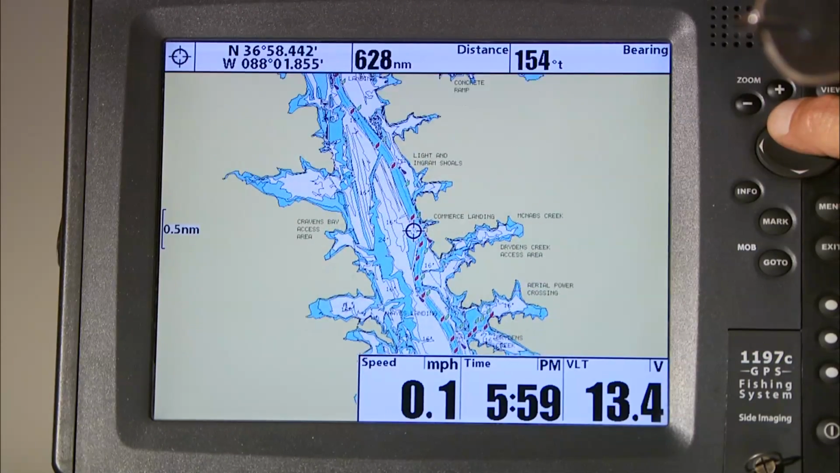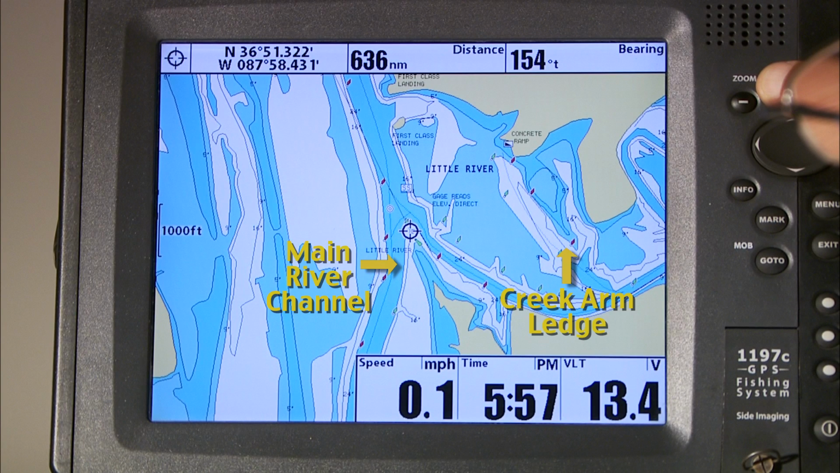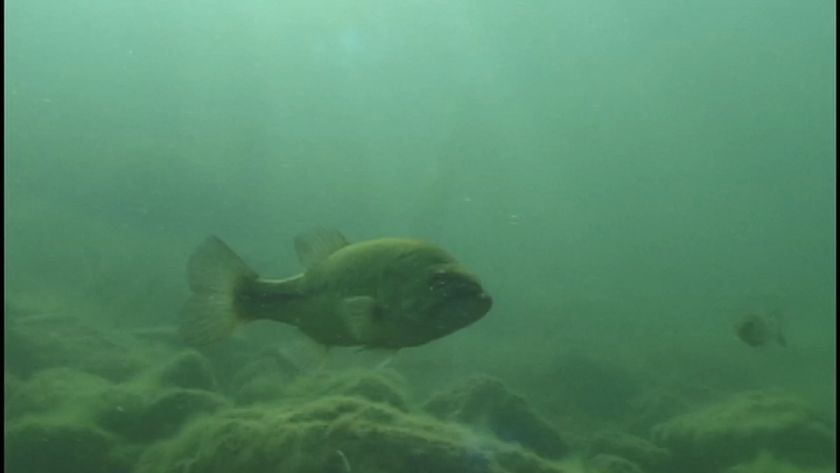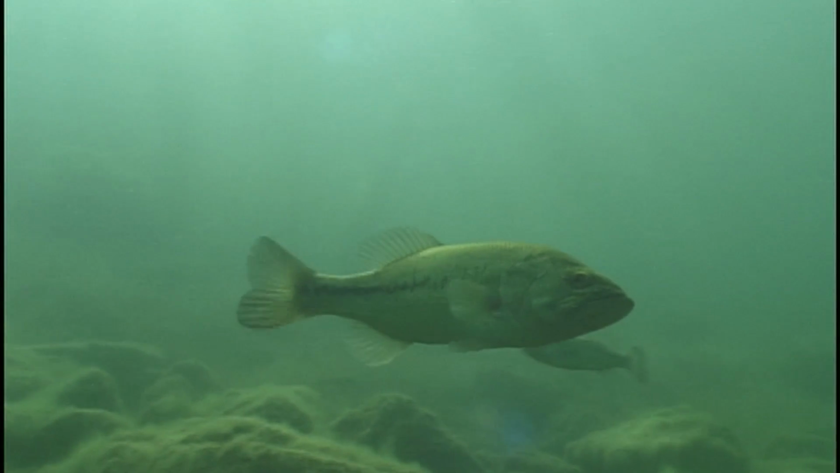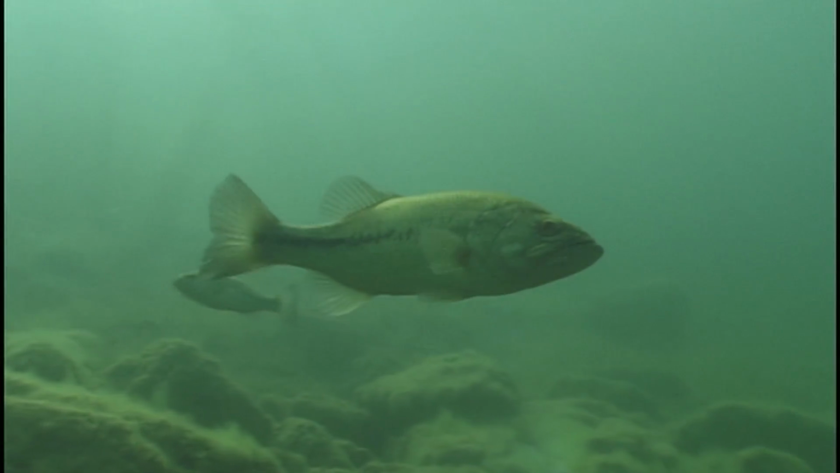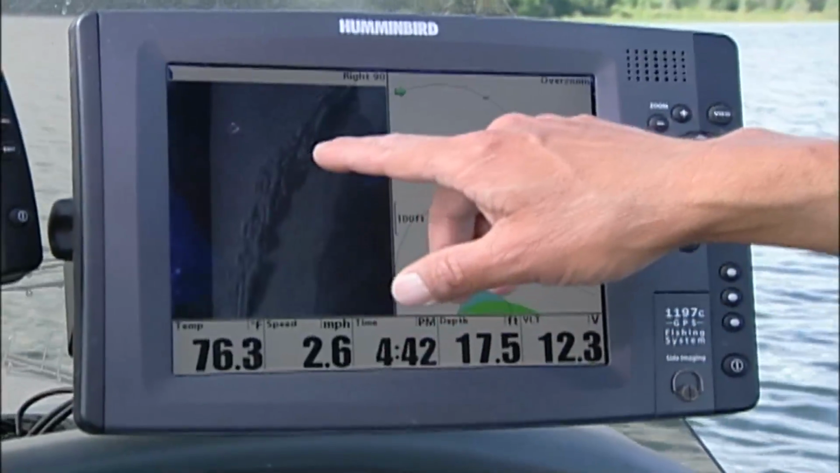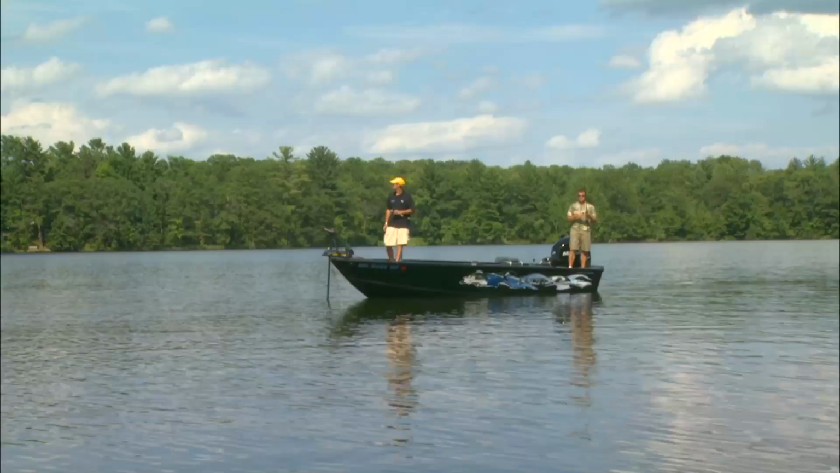Southern reservoirs see the same summer peak bite. Bass will often gather on main river channels or large creek arm ledges. Shell beds and rocks make these ledges even more attractive to bass. Water clarity and forage influences the depth bass will hold on these locations. Hummingbird side imagery is a great tool to quickly find these critical bottom compositions that schools of bass use.